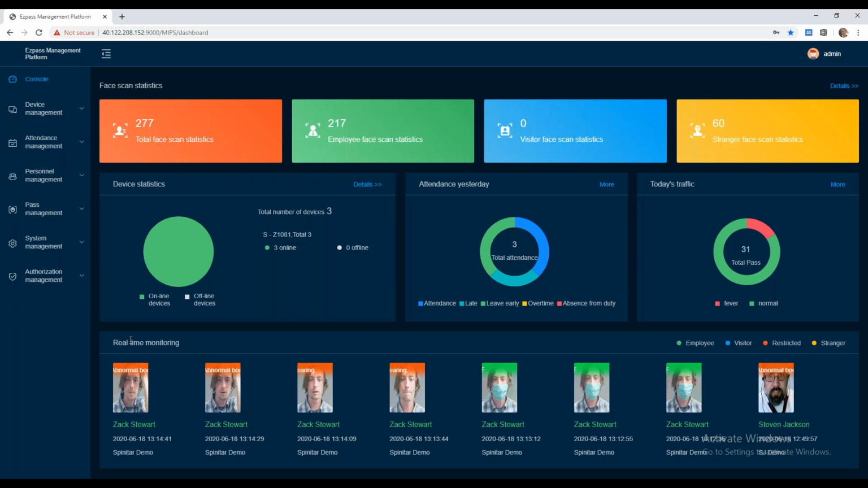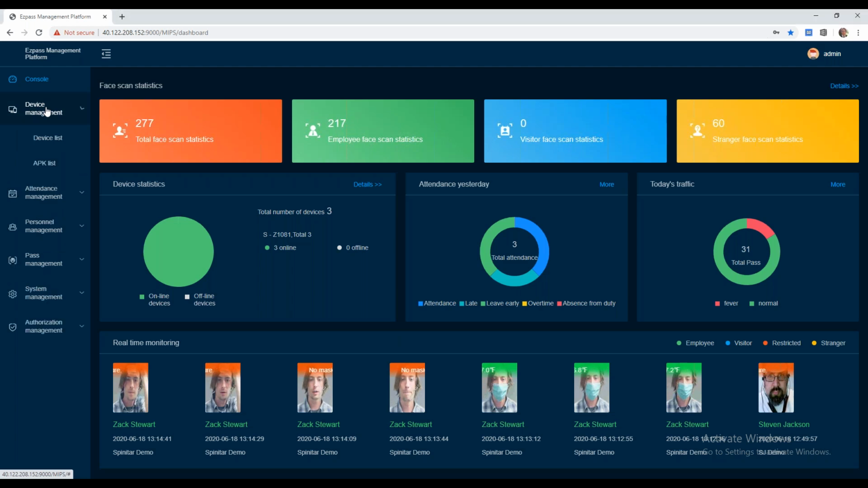Inside of real-time monitoring, we'll be able to see if someone was a registered employee in green or not, or a visitor, or if we have stranger mode turned on in the system, we'll be able to see if they're an unregistered user, maybe someone we haven't logged into the system yet. We can see what location or device they were scanned at, date and time, and maybe why they failed or why they passed as well. So very useful information just upon logging in.